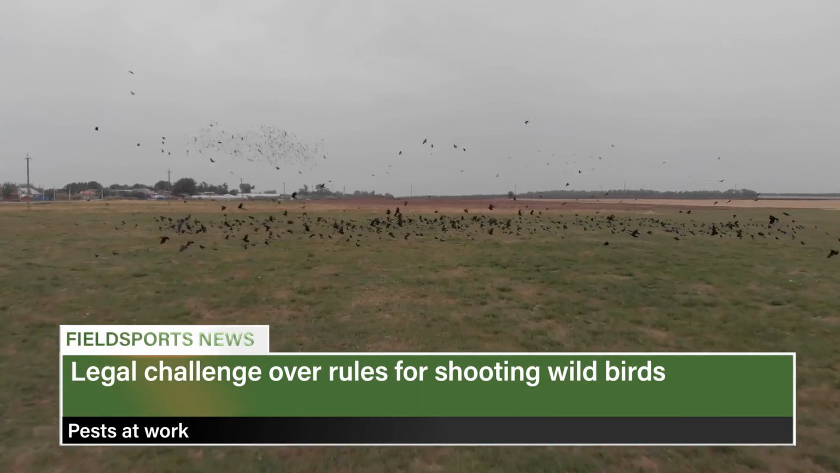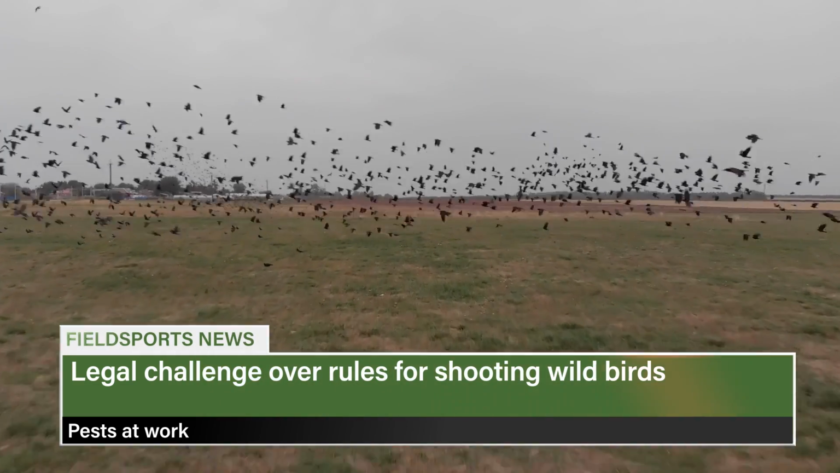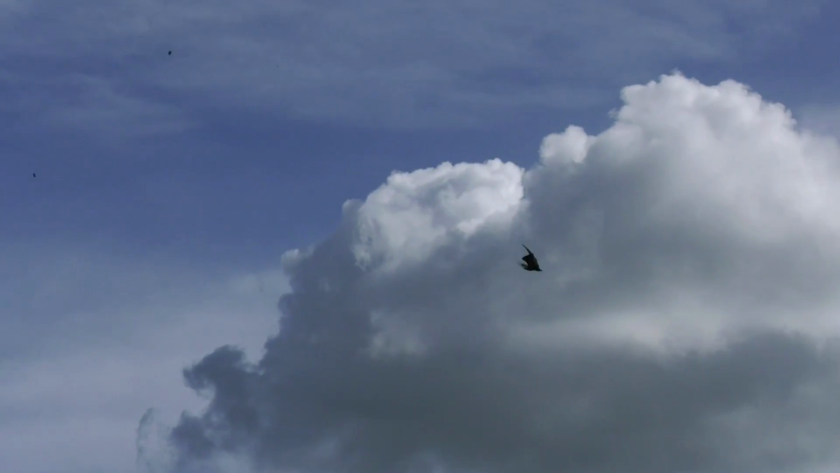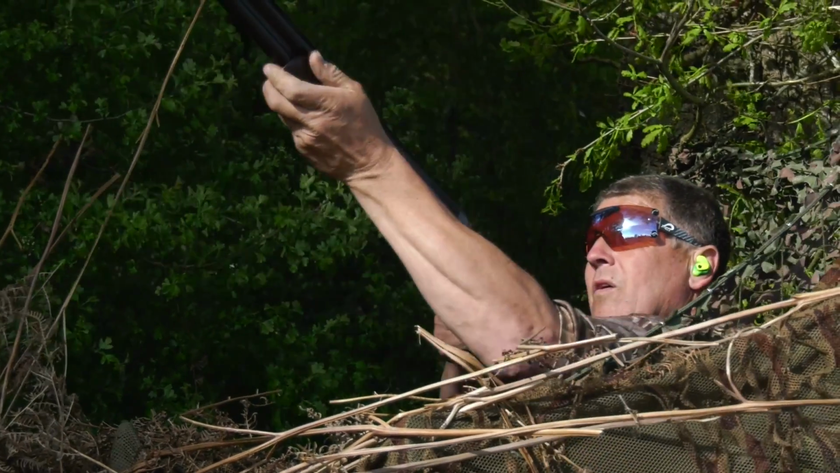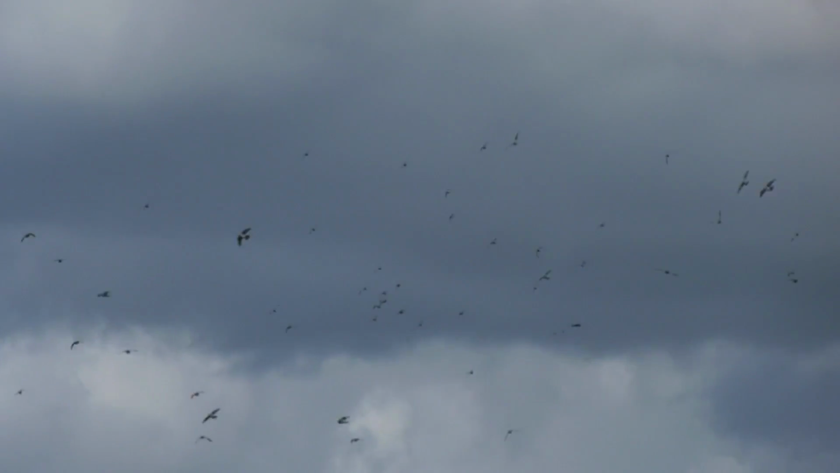Wild Justice has launched a legal challenge over updated shooting licences for England. New rules classify game birds as livestock, which means pest birds can be shot to protect them. Wild Justice, which is run by Mark Avery and Chris Packham, says the new definition of livestock is unlawful and that the licences give unfair advantage to gamekeepers. Neither DEFRA nor Wild Justice have released a court date for the challenge. BASC is coordinating the legal defence.